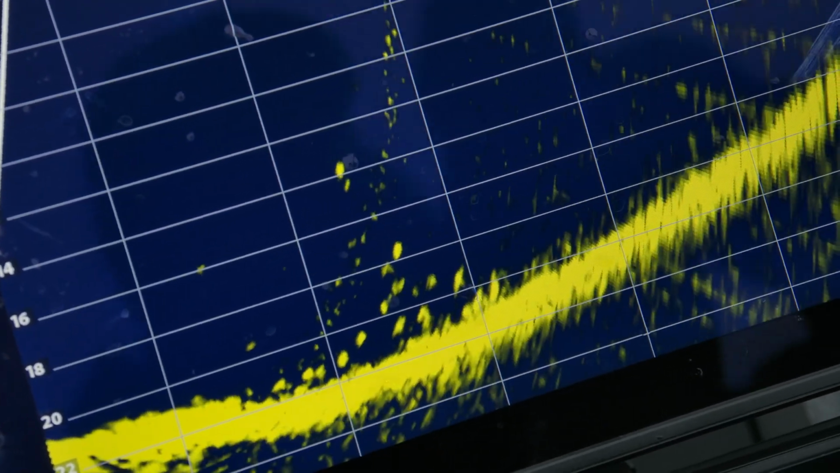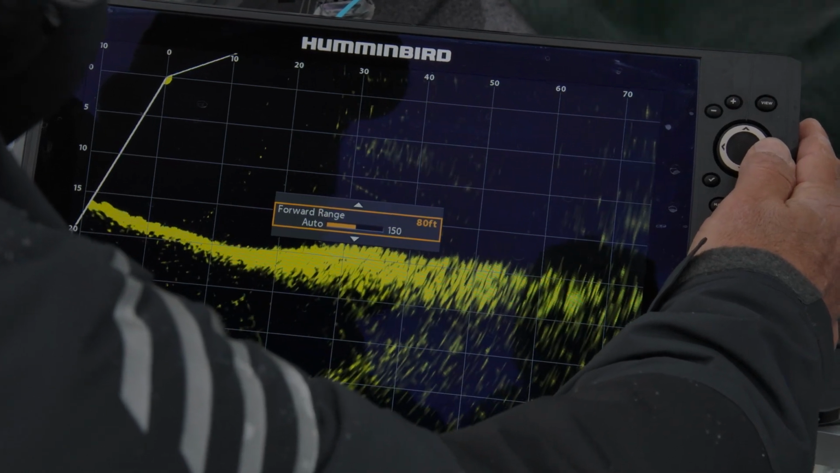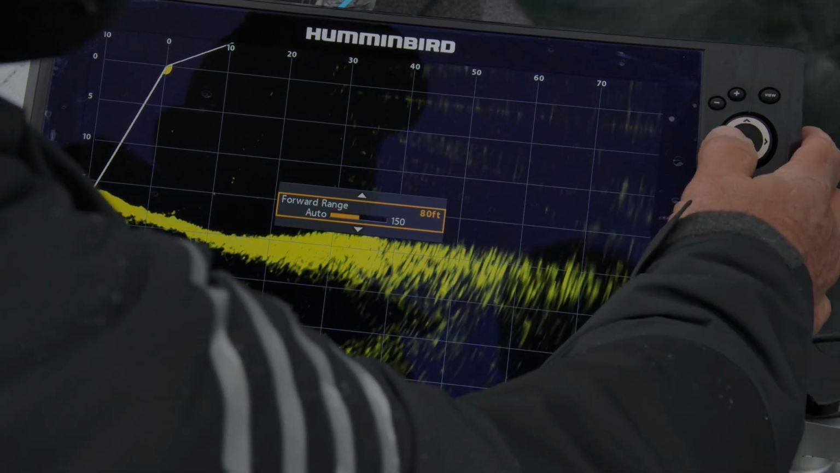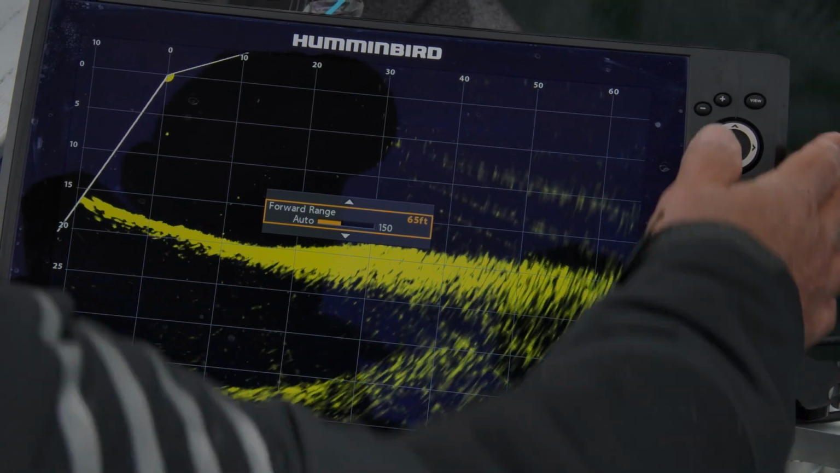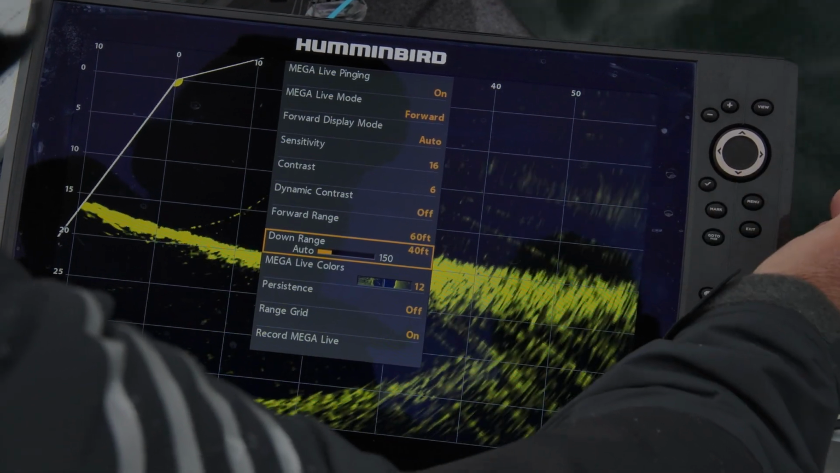Forward range. So it is really good inside of 40 feet. You can stretch this thing out, and we're in a current area, so you're seeing a little bit of disturbance, but I like to keep it in that 65 to 60 foot range. And then your downrange, you can put it on auto if you want.